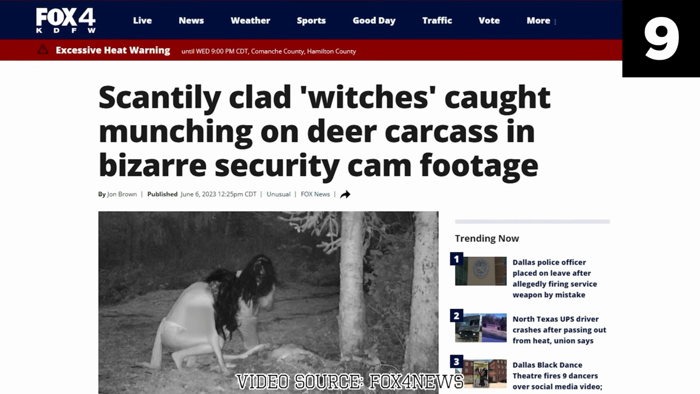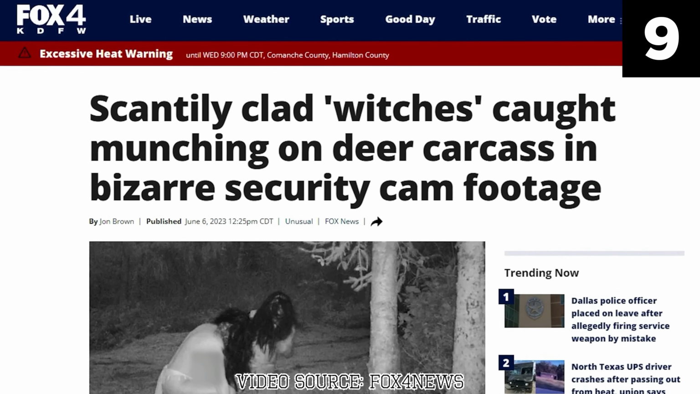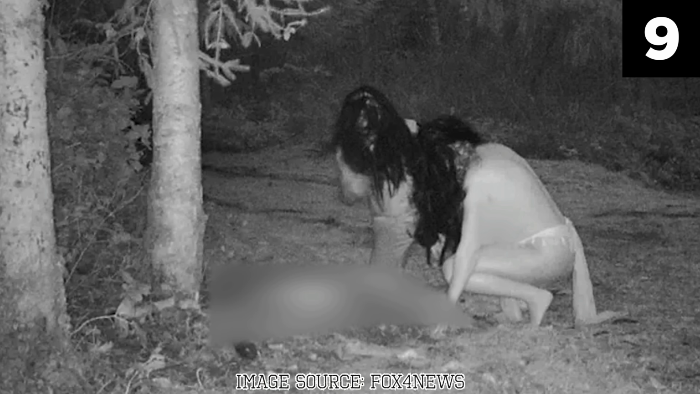The unsettling footage first gained widespread attention after being reported by Fox 4 News. The trail camera, set up by a local resident to monitor wildlife, recorded the eerie sighting of two women, their bodies barely covered by tattered clothing, kneeling over the remains of a deer. The figures appeared to be engaging in a ritualistic act, their movements deliberate and unnervingly synchronized as they tore into the carcass with a primal intensity.